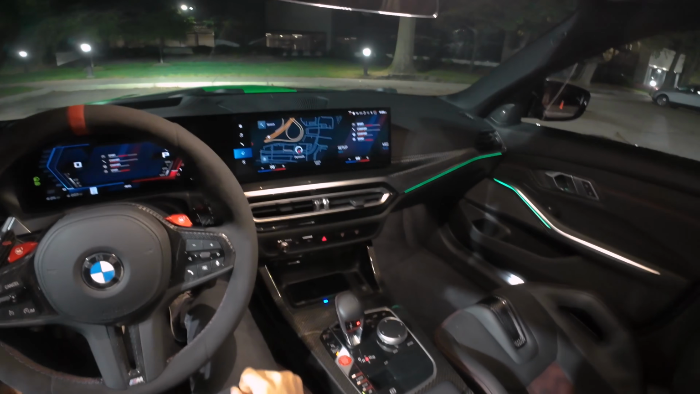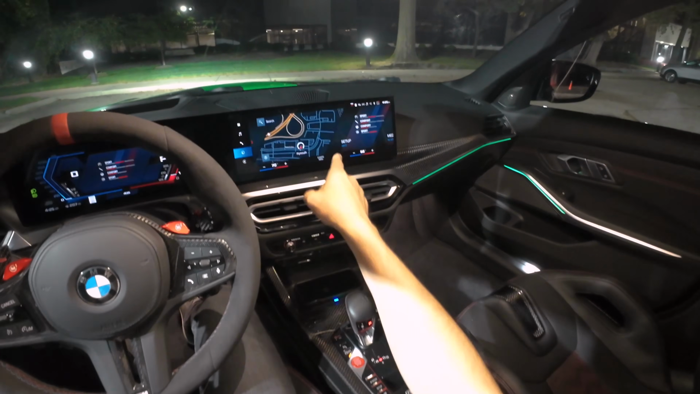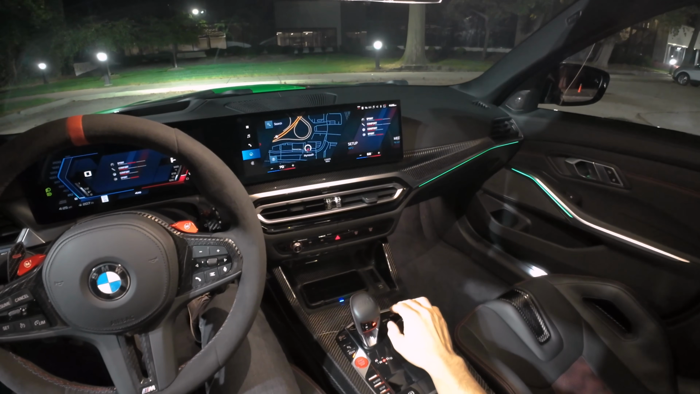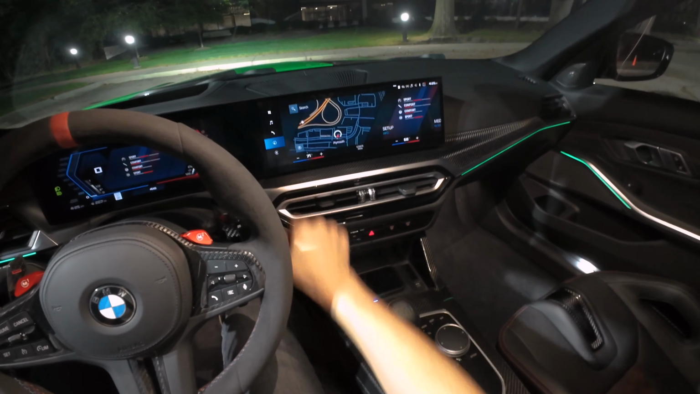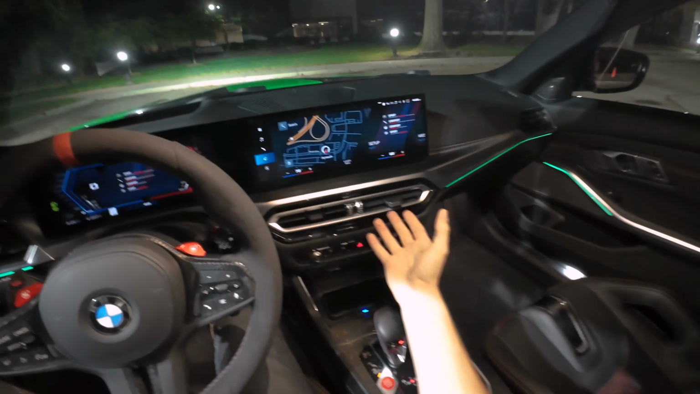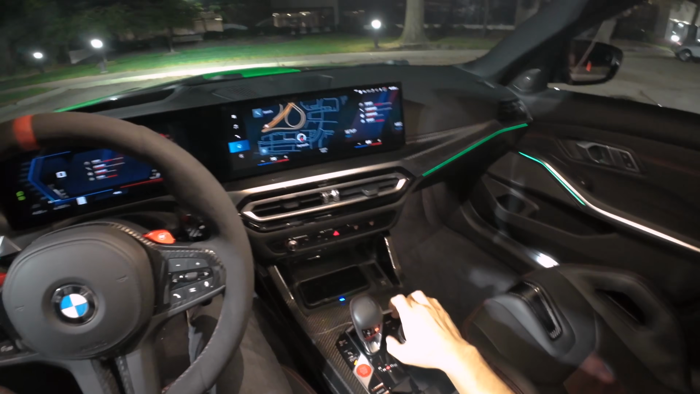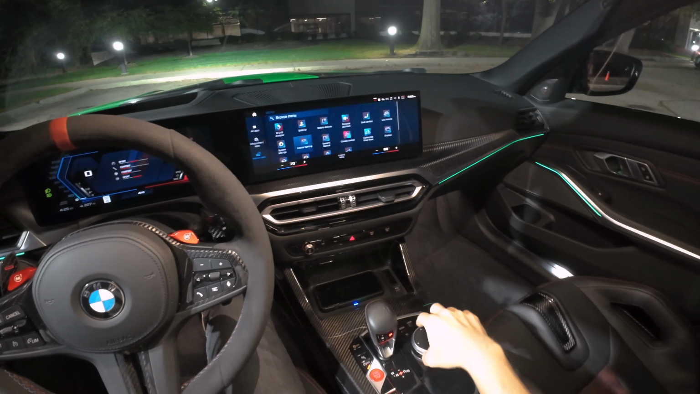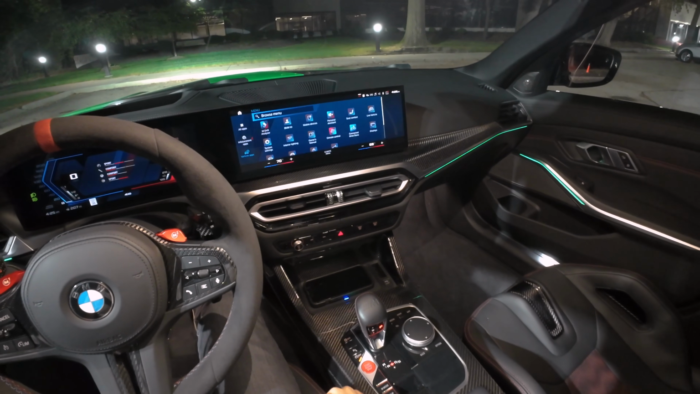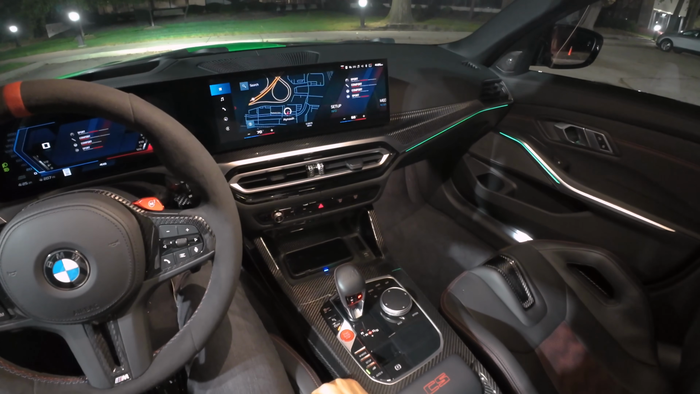Of course tonight, because this is painted in signal green, we've got to have the green ambient lighting. We've gone over iDrive 8 at length in many different videos. Basically, all you need to know: a lot of controls are hidden in the screen, but I will give BMW credit. This at least feels like an infotainment from 2023, 2024. It's not super laggy, it's not super slow. We have iDrive controls, we have favorites, quick access menus. I mean, once you set everything up, it's pretty straightforward and easy to live with. It does take some getting used to.